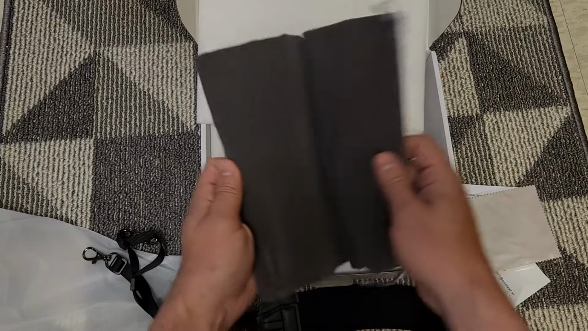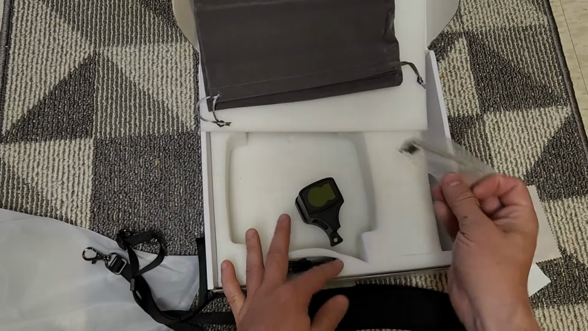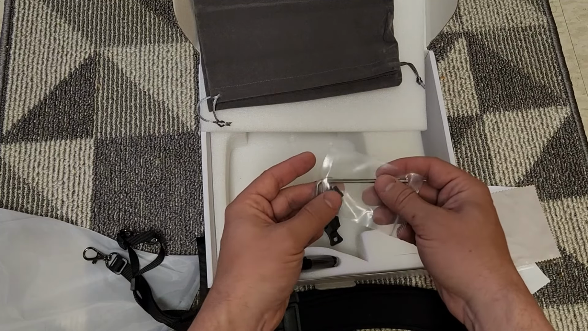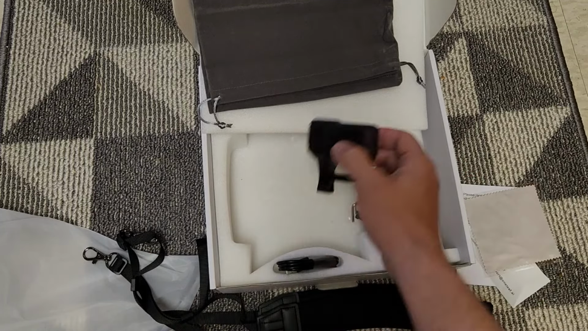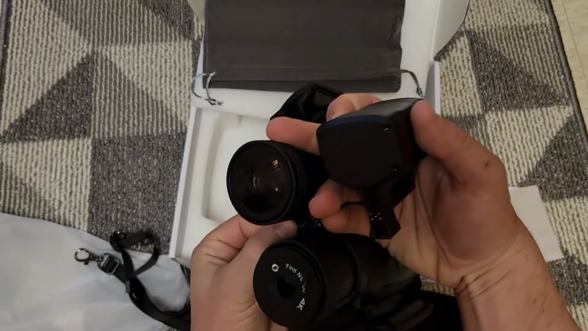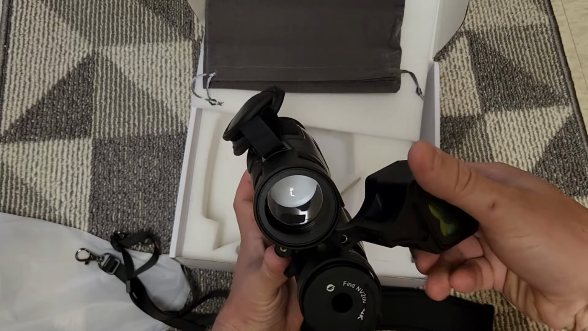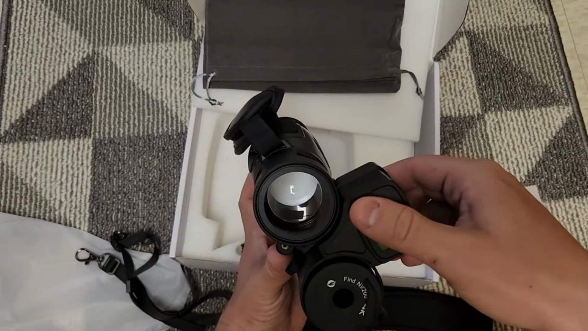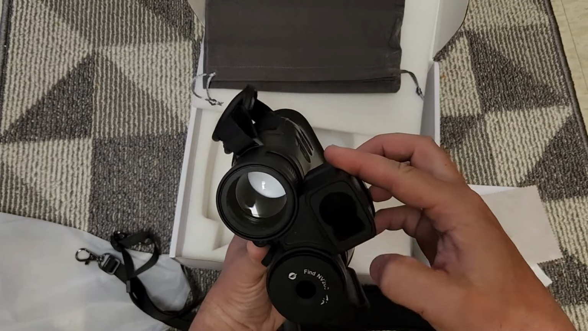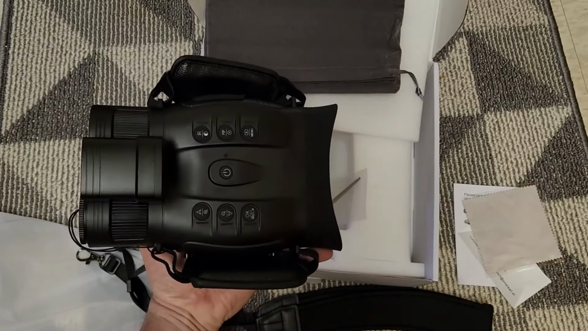So this reminds me of the NV100 cover that comes with their scope attachments. And we've got the Allen keys and what I assume are the screws and an extra one for mounting up that rangefinder. Looks like that just goes on like this. As I put fingerprints all over the rangefinder, we'll clean those off later, but that's how it's going to look. Very cool. And that's what you get in the box.